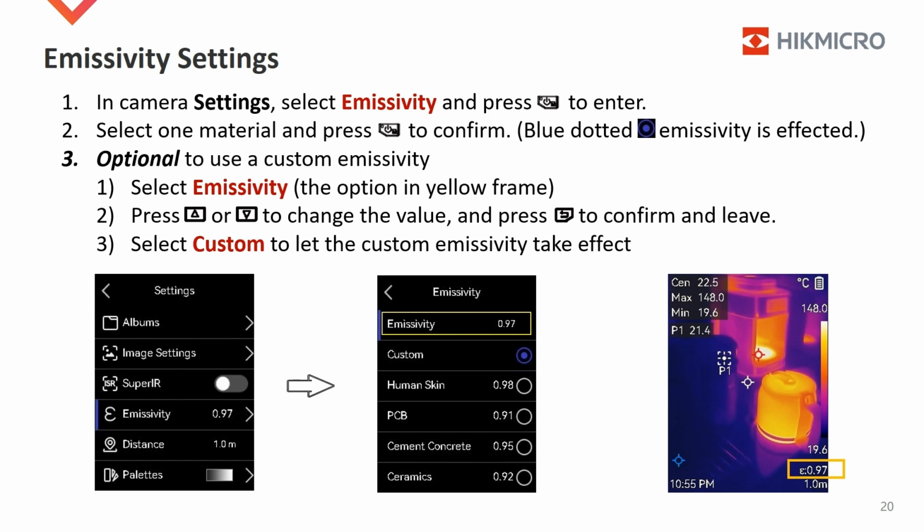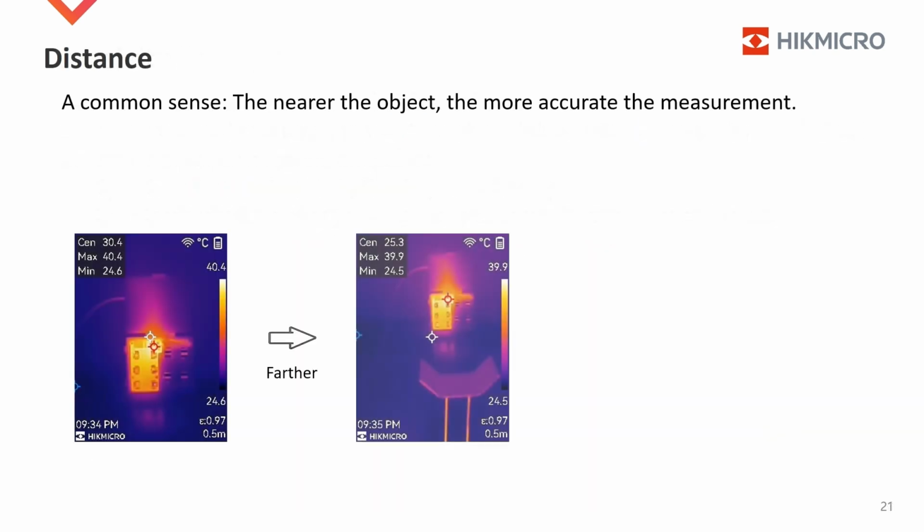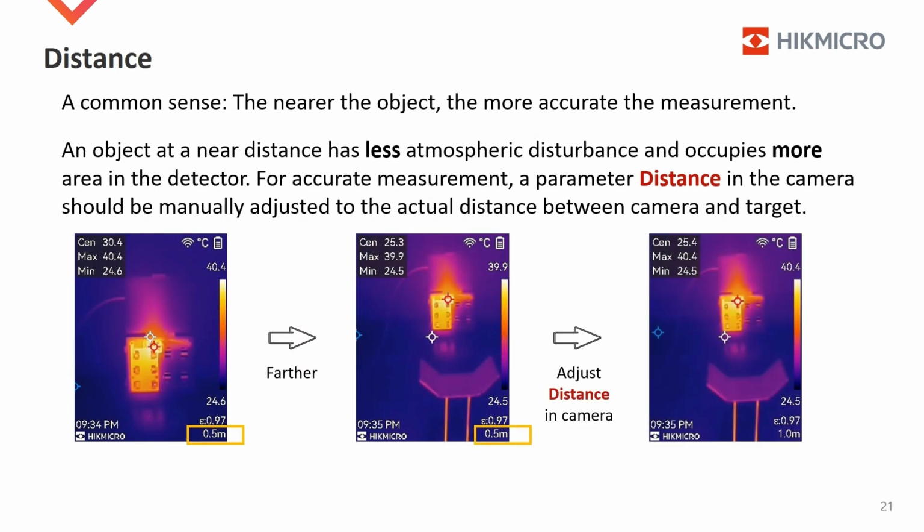Now it comes to distance. As common sense, the nearer the object, the more accurate the measurement. It can be explained in this way. An object at a near distance has less atmospheric disturbance and occupies more area in the thermal detector. The thermography camera needs to know how far it is from the object. Then it can reduce the impacts and compensate the disturbance.